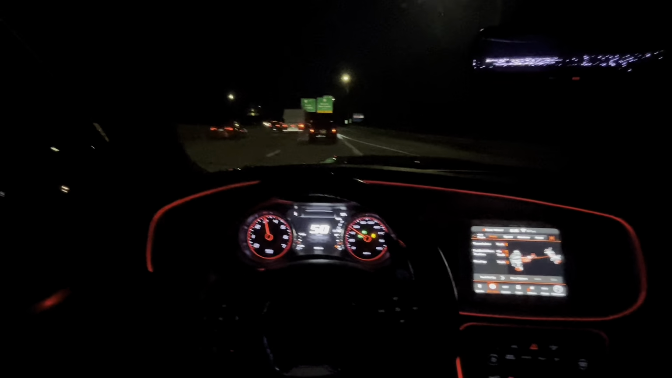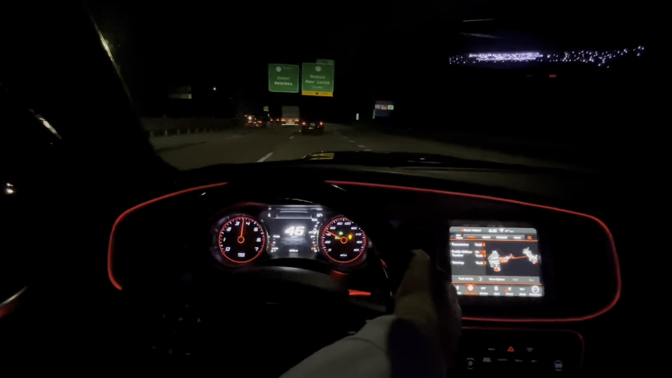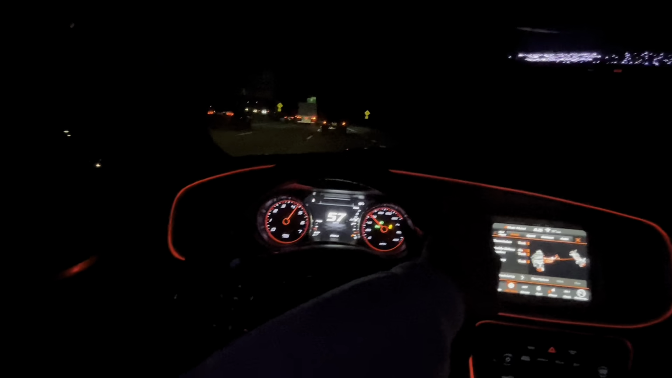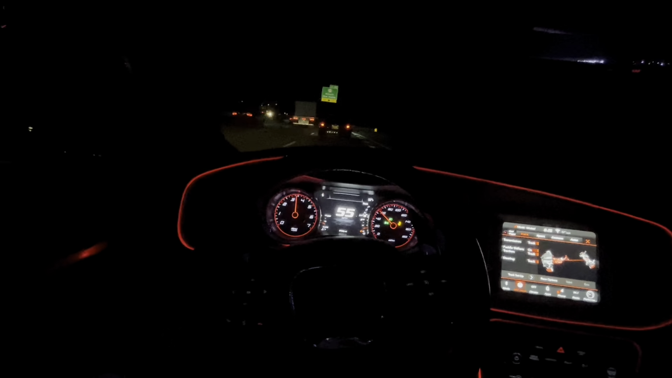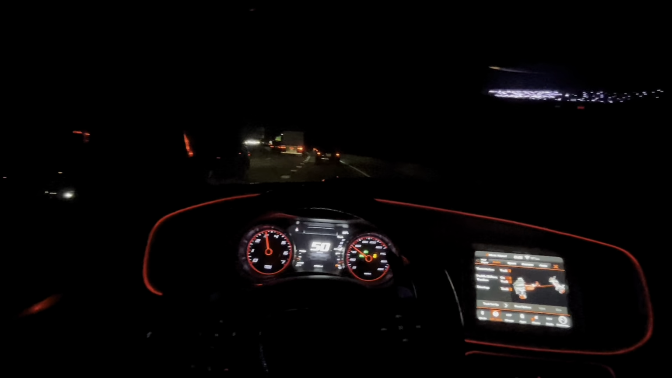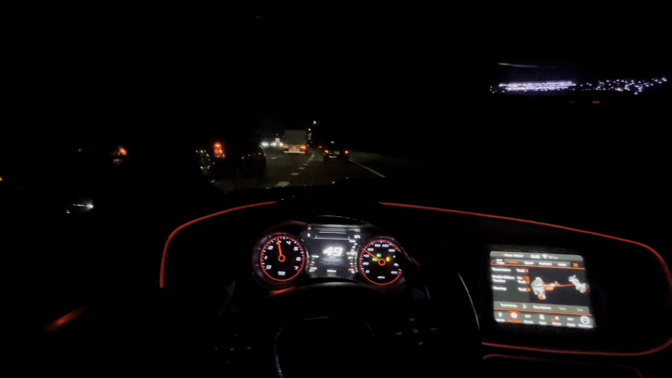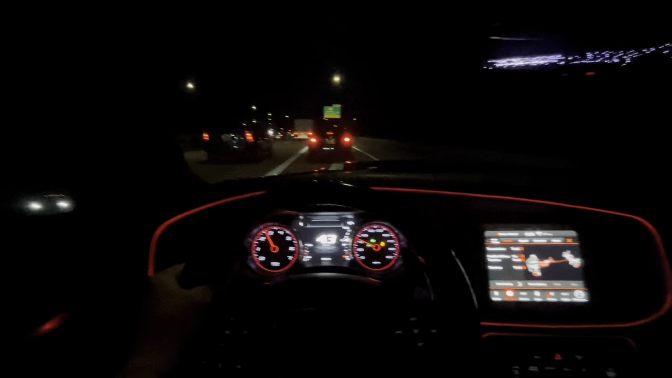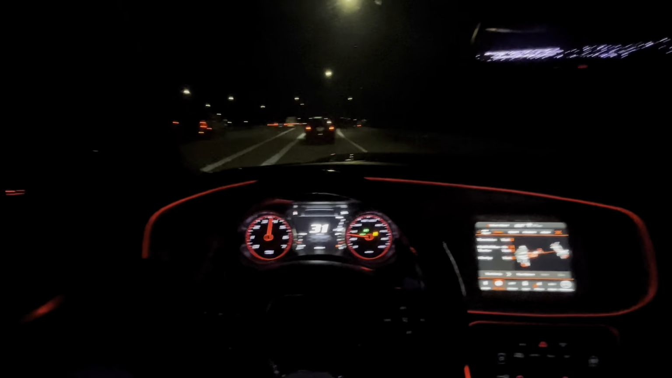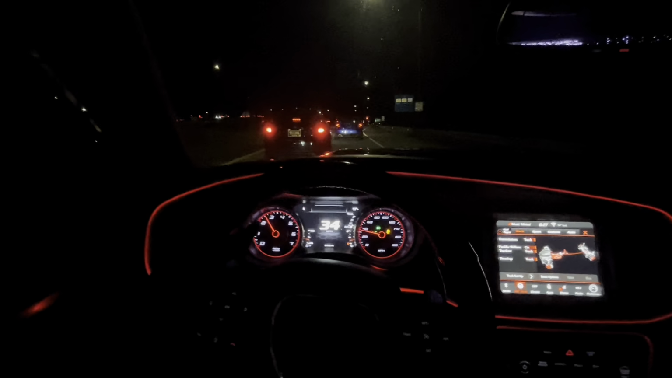Go ahead and make the wrong move. Oh, that truck trying to get over in your bug. I hope you ain't trying to get over this lane, gang. Hell nah, you ain't making it, bro. Y'all could witness the dumb shit people be doing. That's what I like about these POV drives. Hold on, I gotta shut this thing up.